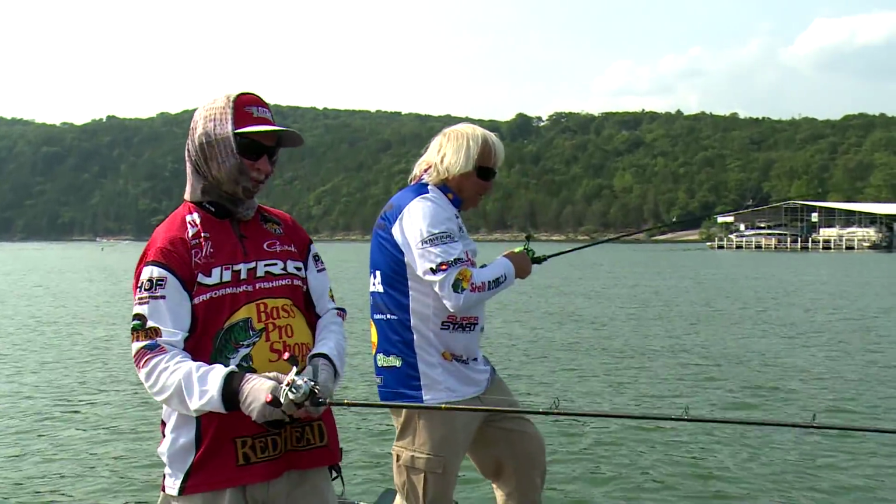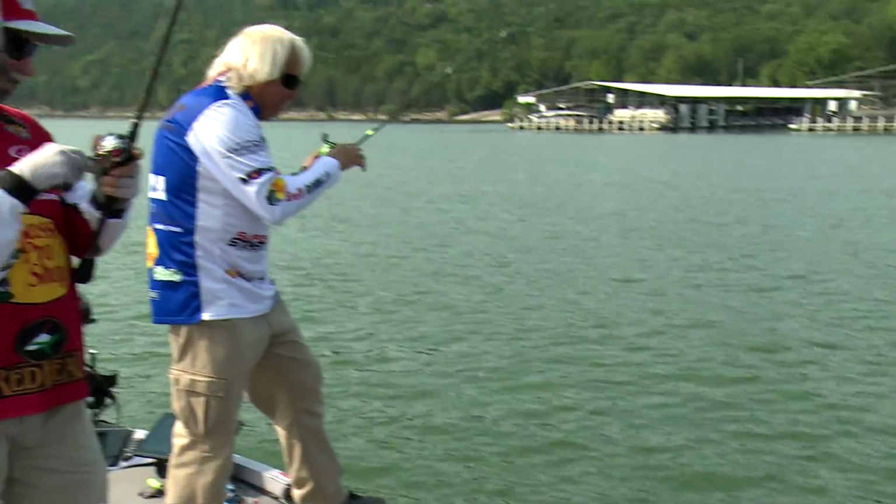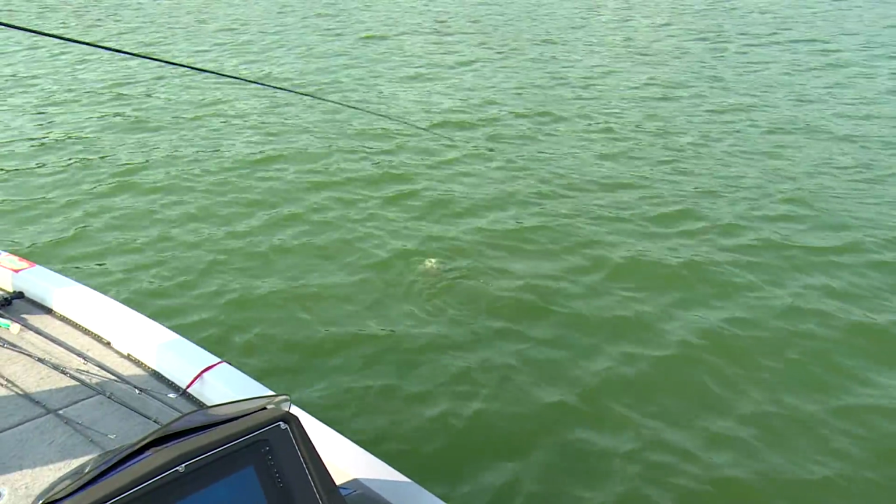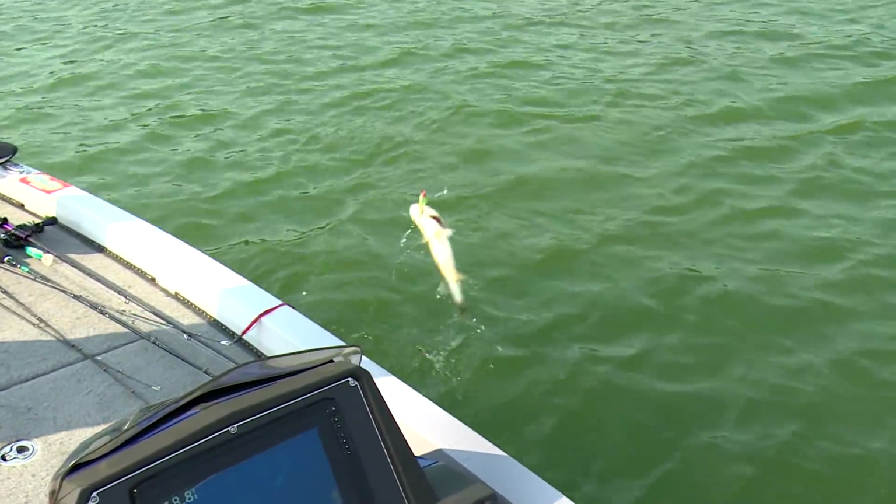When you get them biting, they're biting. And you know, they're like chickens. Oh, that's a nice fish. That's a good fish there. Oh, yeah. That's a spot. Spotted bass. Stay off of them spinner plugs.